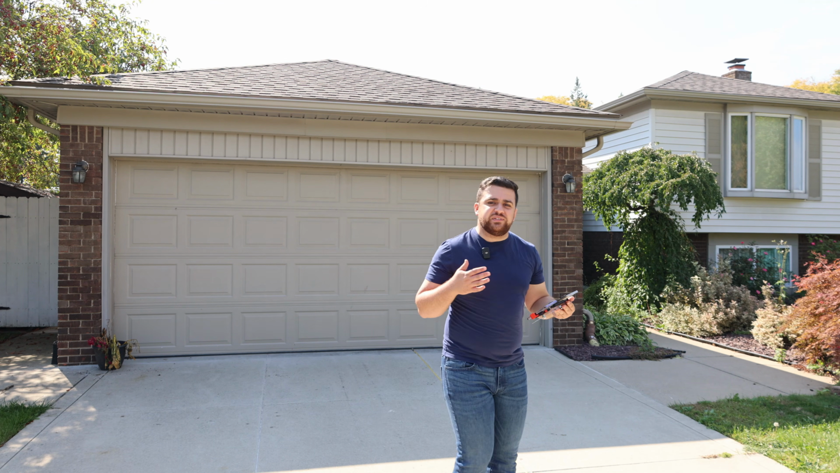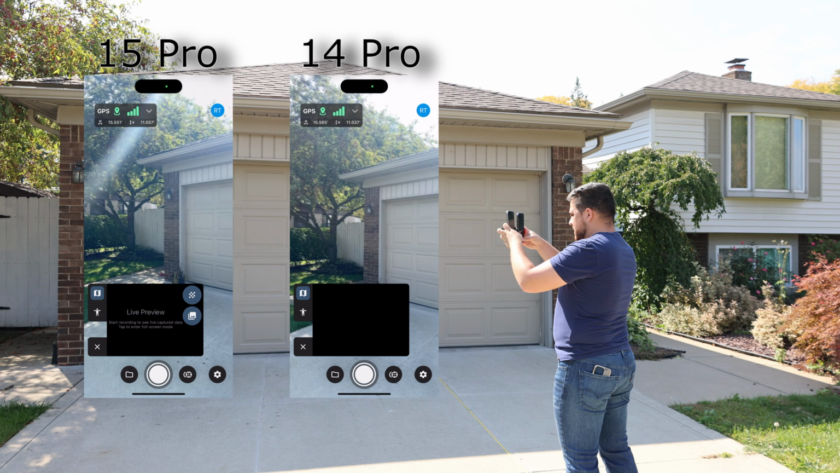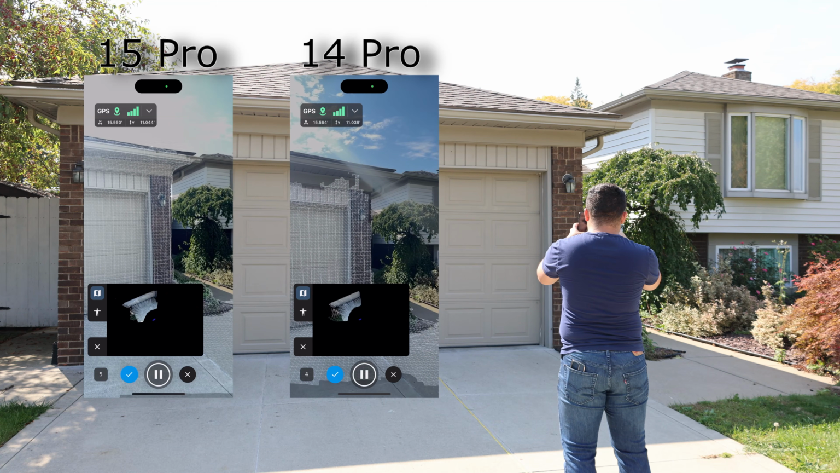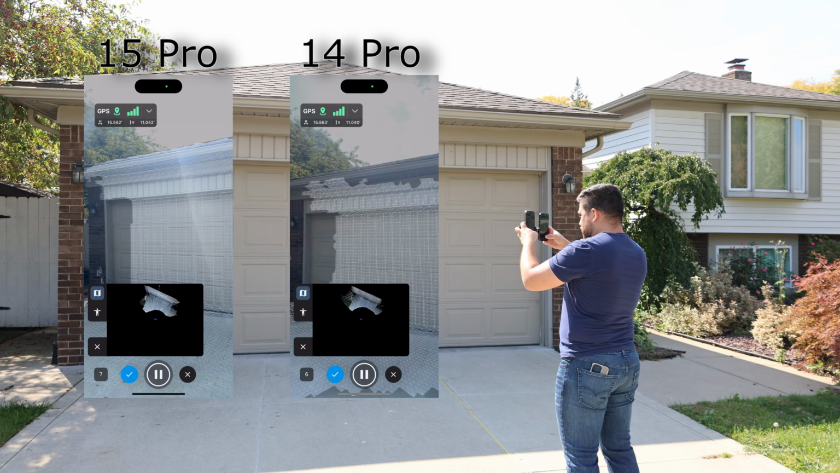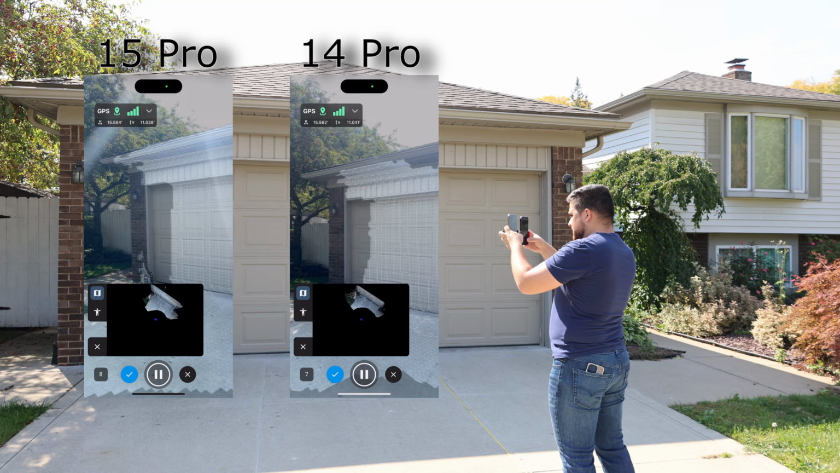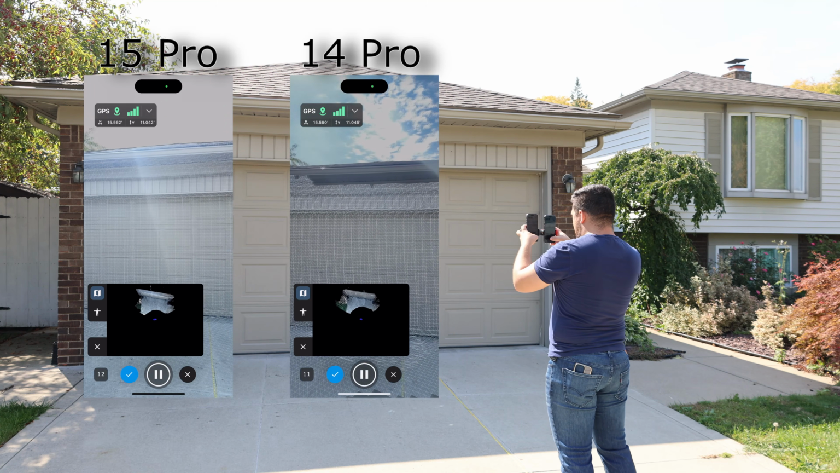Now I'm going to stand at 15 feet, which is about 4.5 meters, and see if the LiDAR sensor picks up on both phones. Okay, and we'll start collecting data. Yep, it looks like both phones are collecting data. It does seem like the 15 Pro is capturing just a little bit more data on the top. I do see that the left side of the garage on both of them though is not capturing data, so that's pretty interesting. But you could see a fuller point cloud from the 15 Pro at the top of my garage.